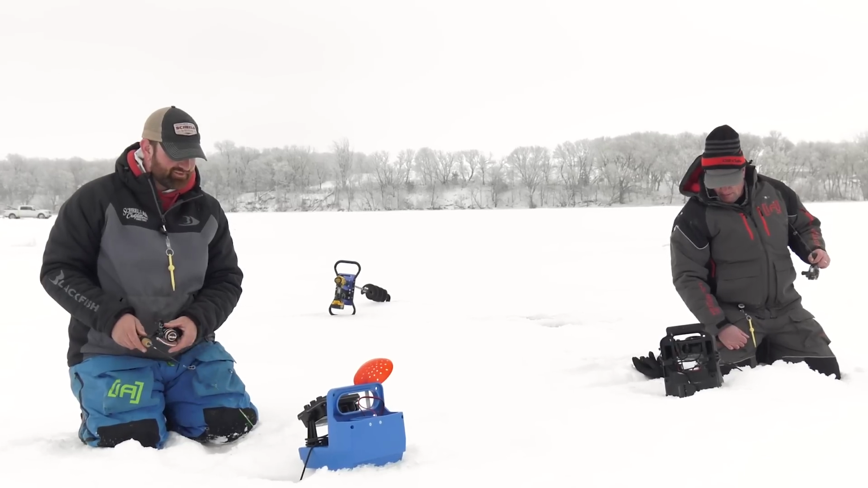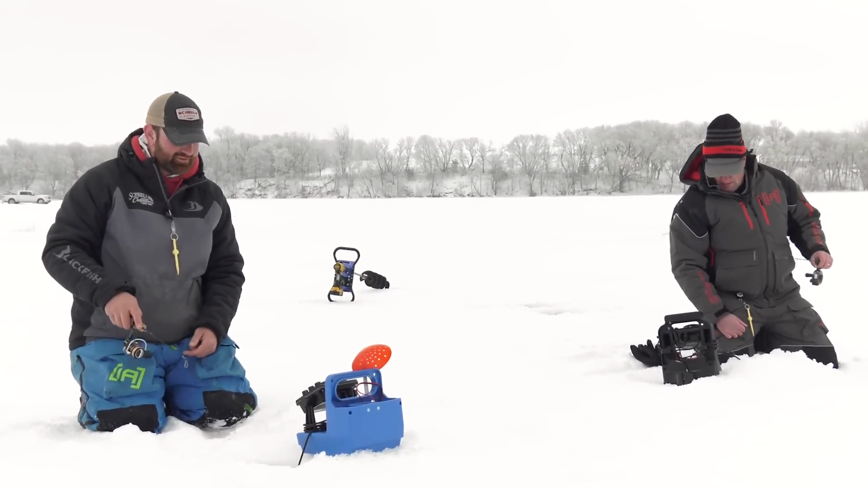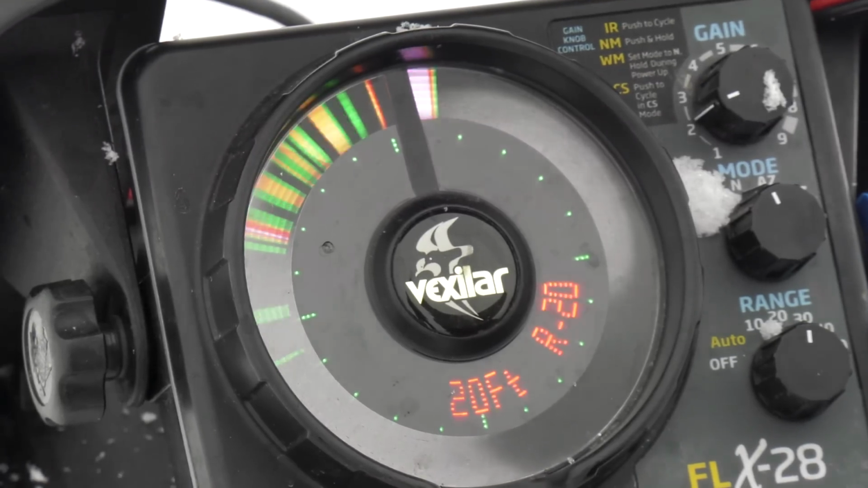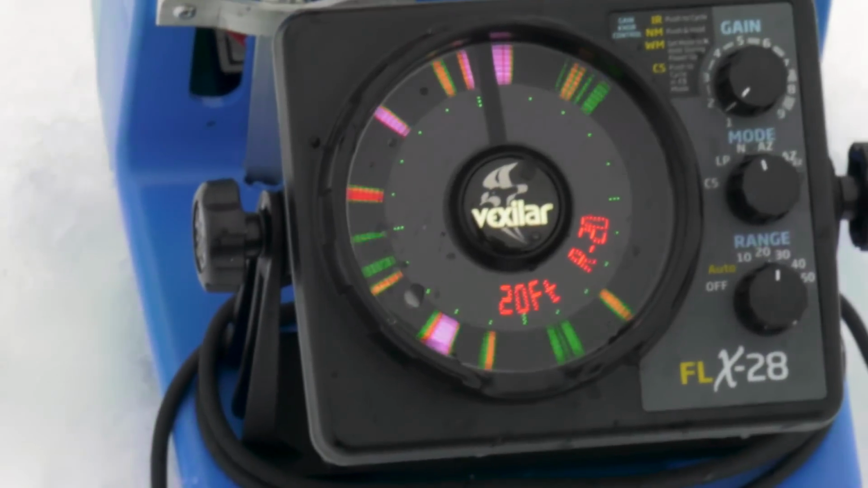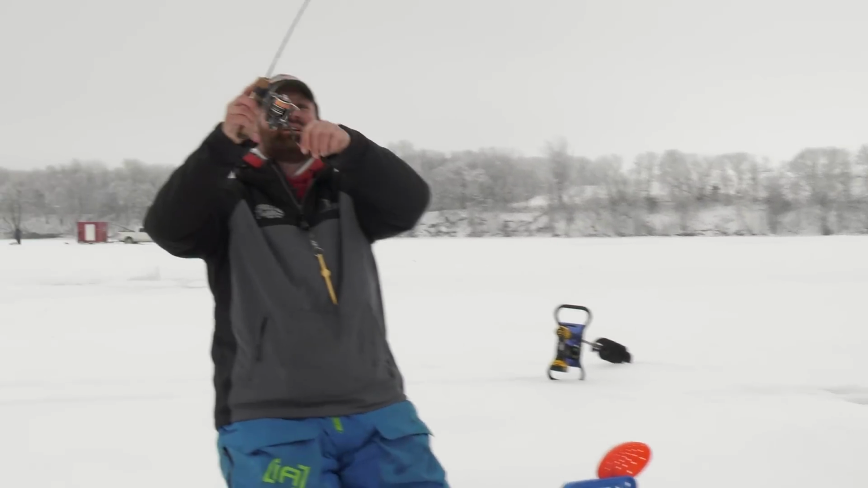Boy, it's pretty crazy. What have we been here, 5 minutes, popped a couple of holes, and right away we started catching fish. Just loaded down there right now. Yeah, they are stacked right now. There we go. Got him. Got him that time.